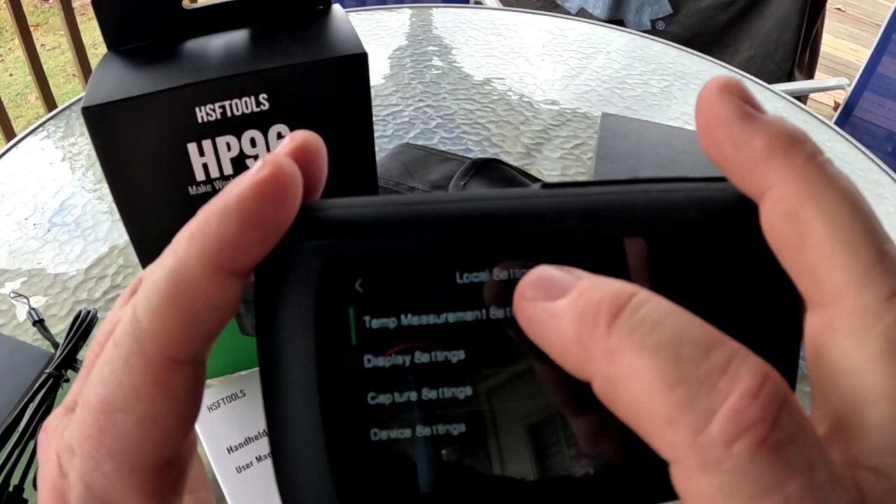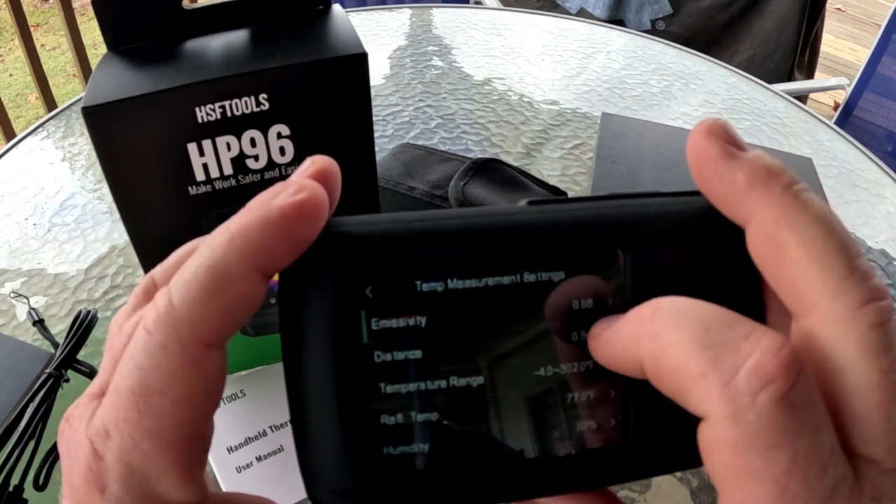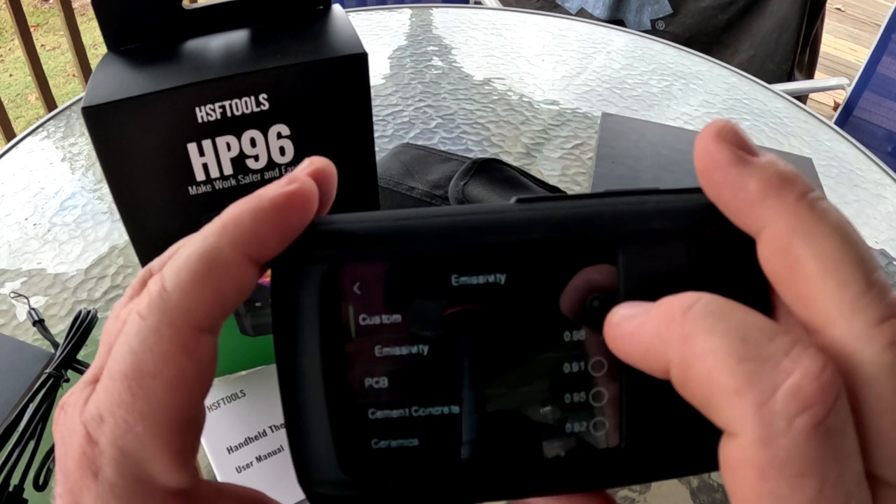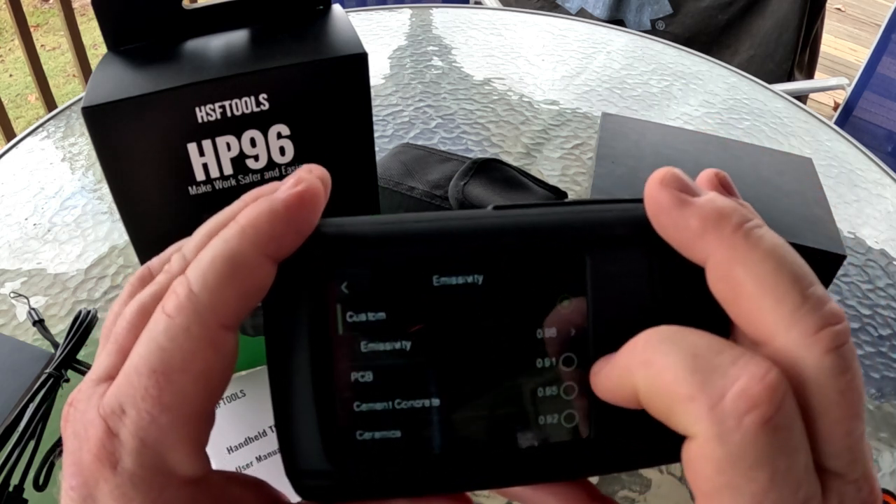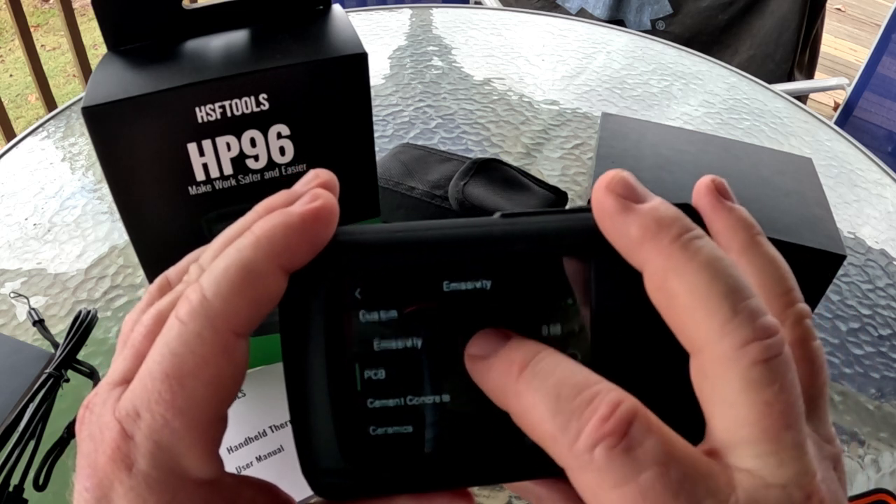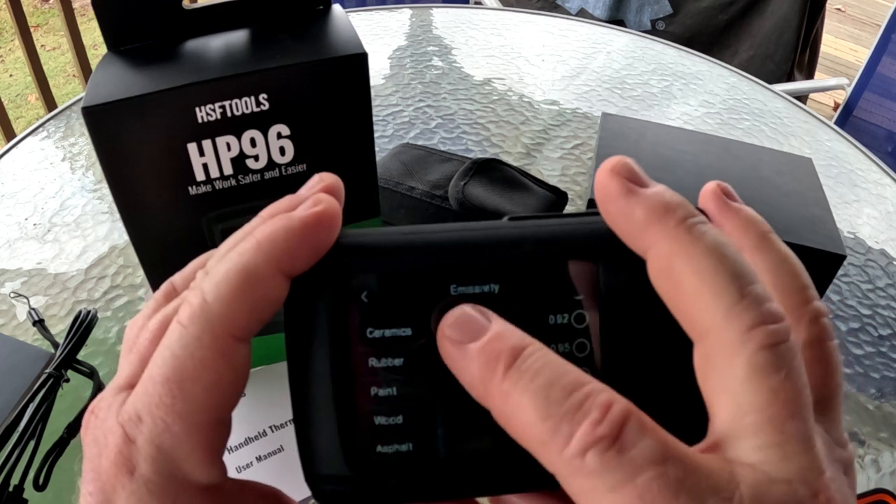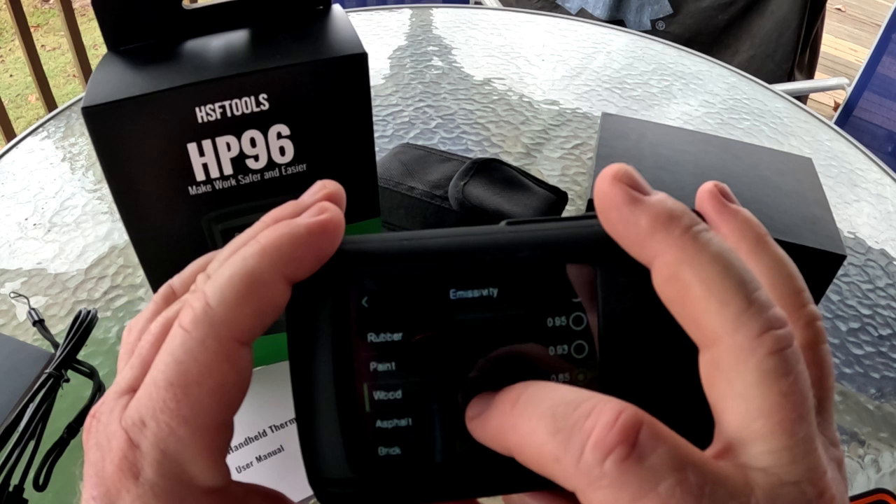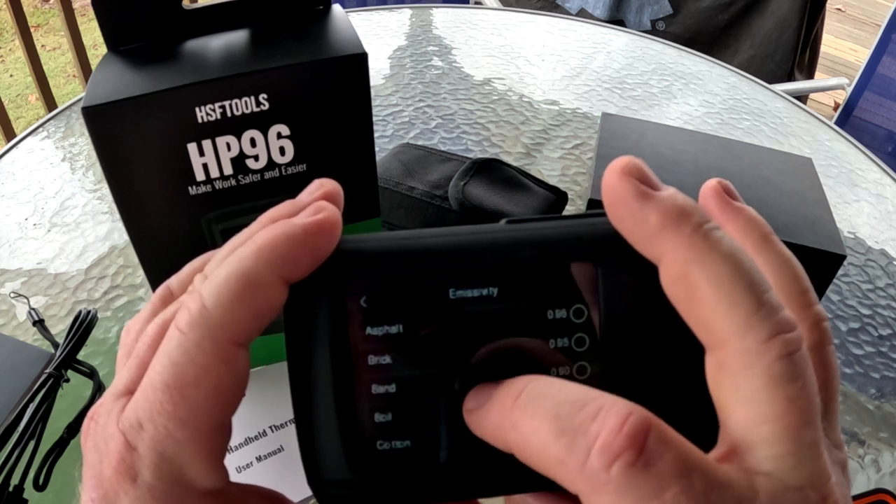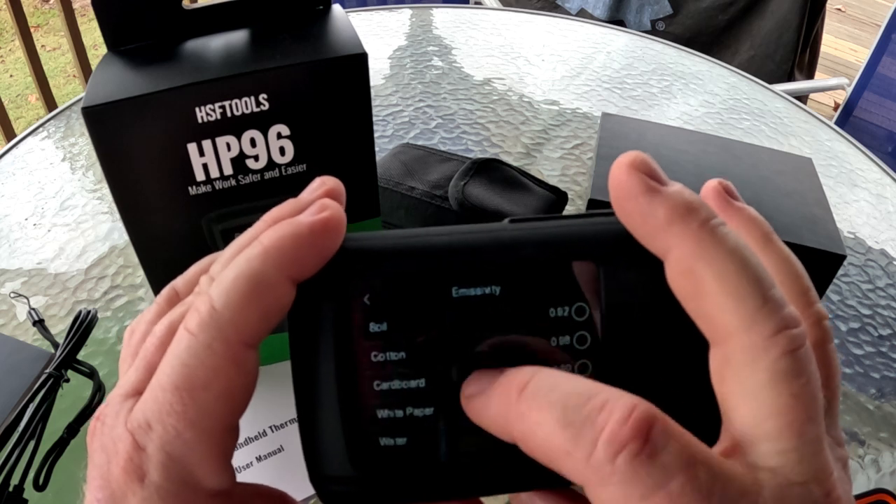So you've got your temperature settings. You can set your emissivity. Let's go in and do that real quick. So you've got a custom number, which came out of the box at 98. And then you can scroll down and set it for whatever you're looking at. If it's a paint background, wood, asphalt, rubber, brick, sand, soil, cotton, cardboard, white paper, water.